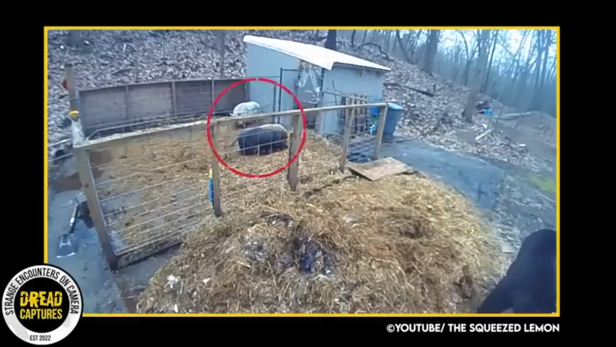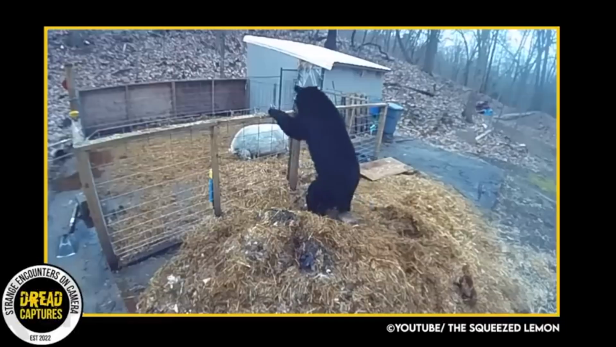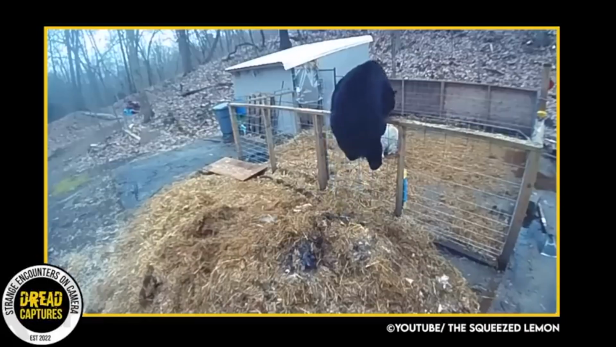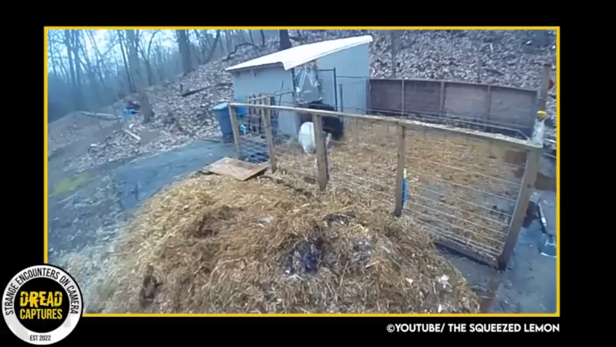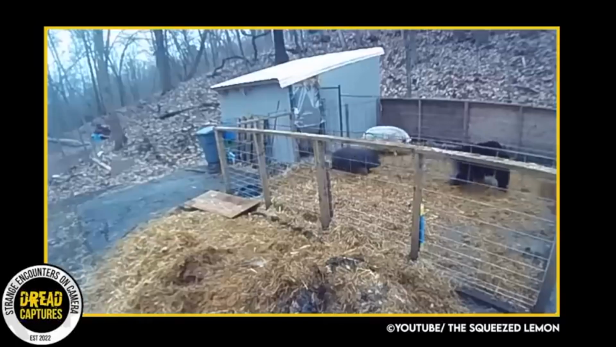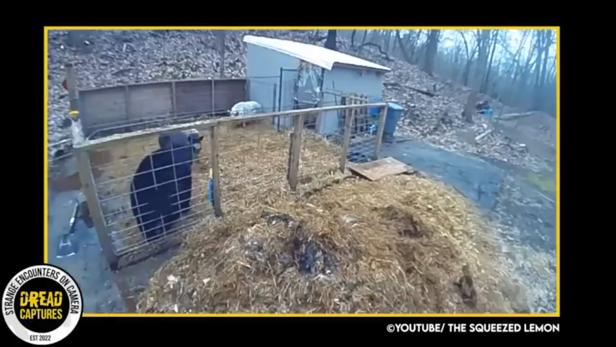These types of videos and interactions always make me wonder, why didn't the bear just maul both of these hogs? I know most predators want easy prey and don't want to risk injury, but these hogs don't stand a chance. They're already locked in a pen. I'm sure the pigs being aggressive helped stave off the attack, probably caught the bear off guard. Nevertheless, I'm glad the pigs are safe, and the owner reports that the bear eventually left and hasn't been spotted near the pen since.